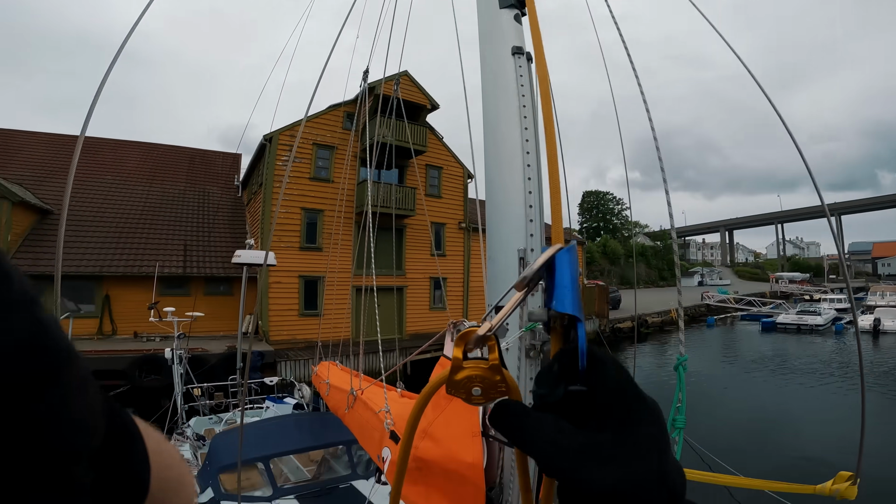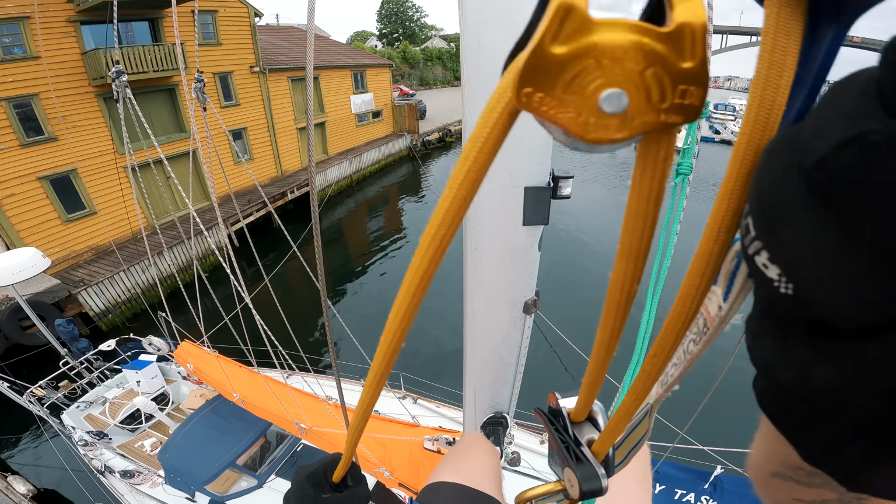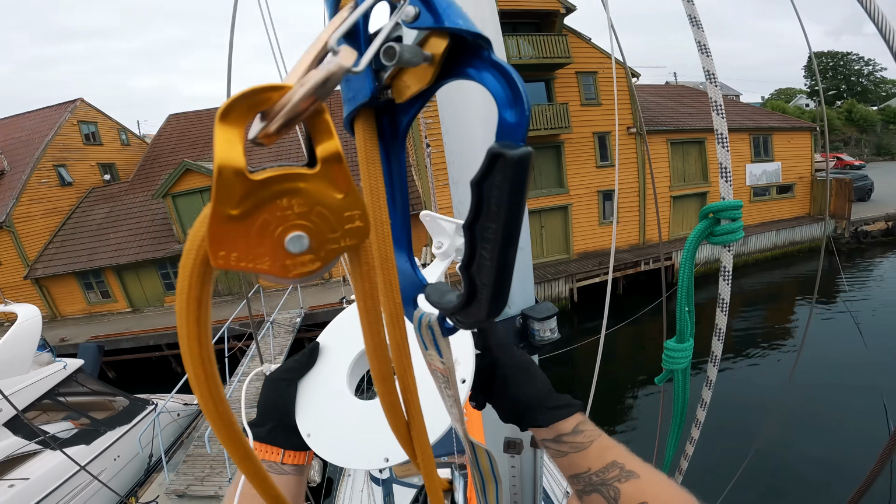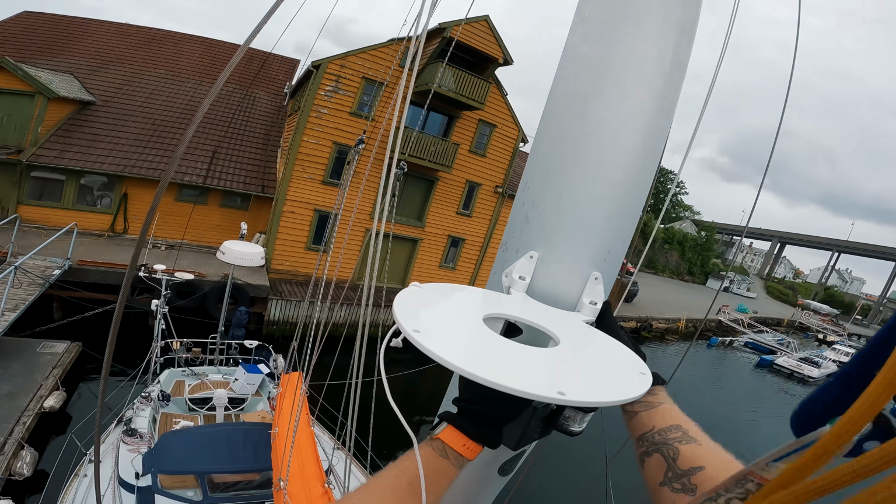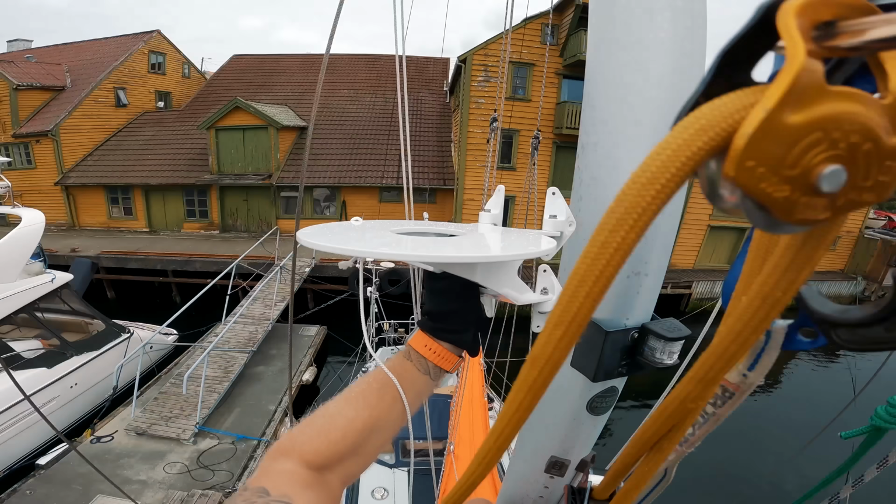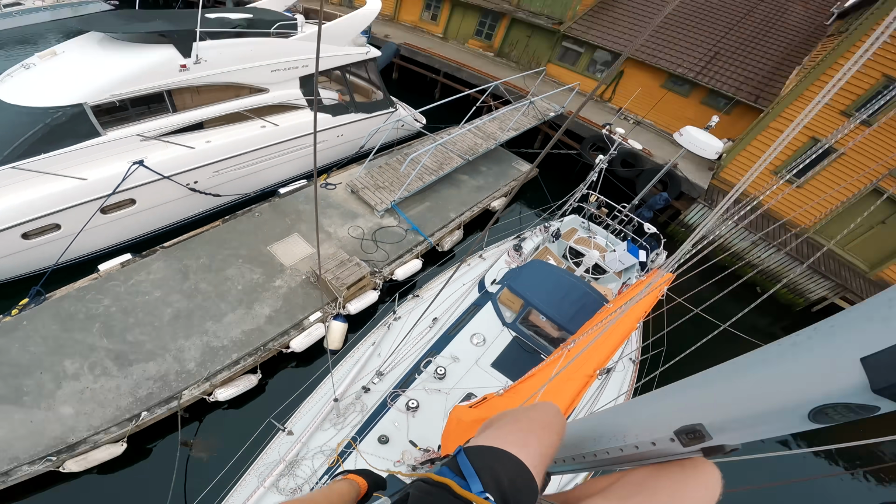It's not too far up, is it? So I was thinking of having it here, like that. Something like this. Okay, let's drill some holes.